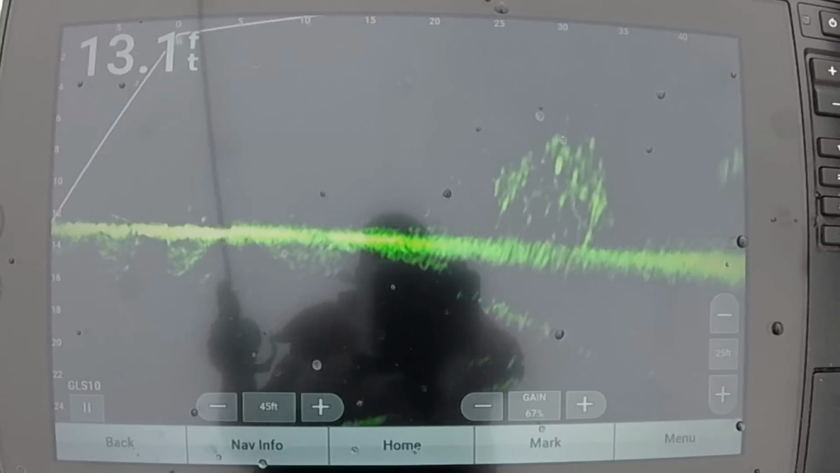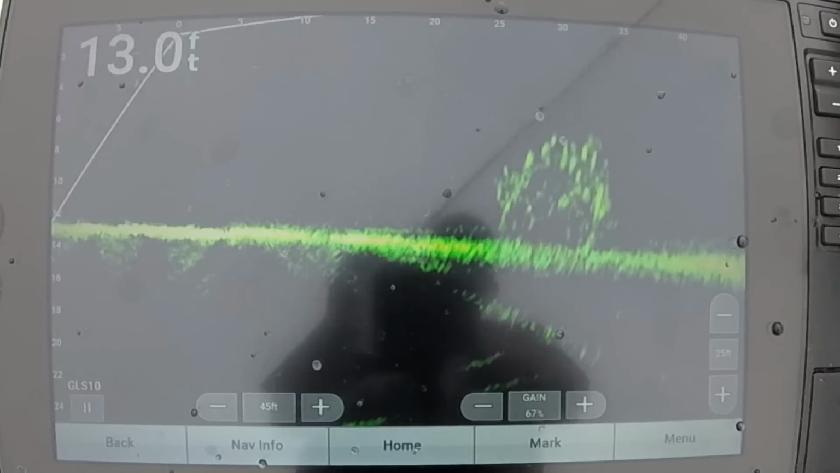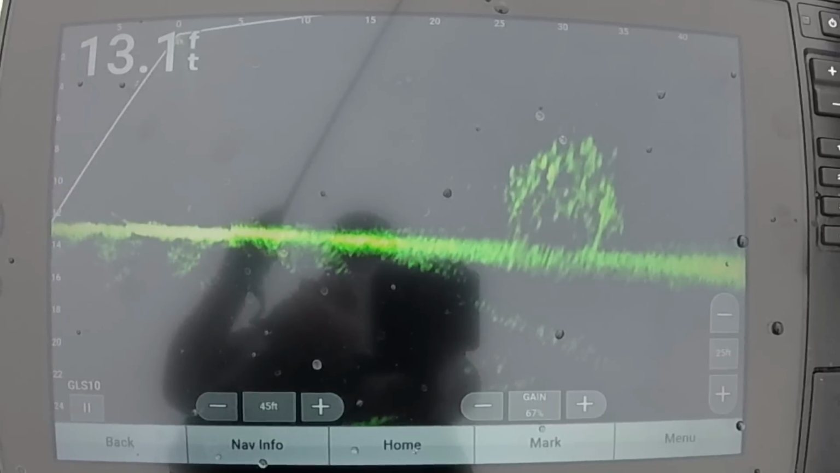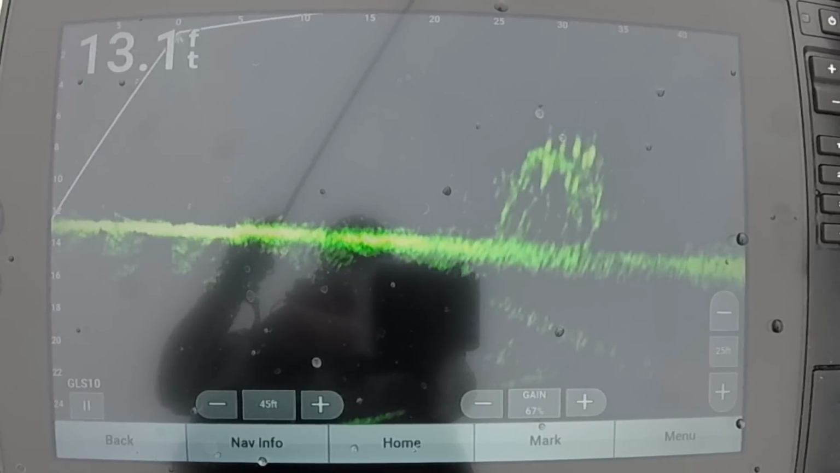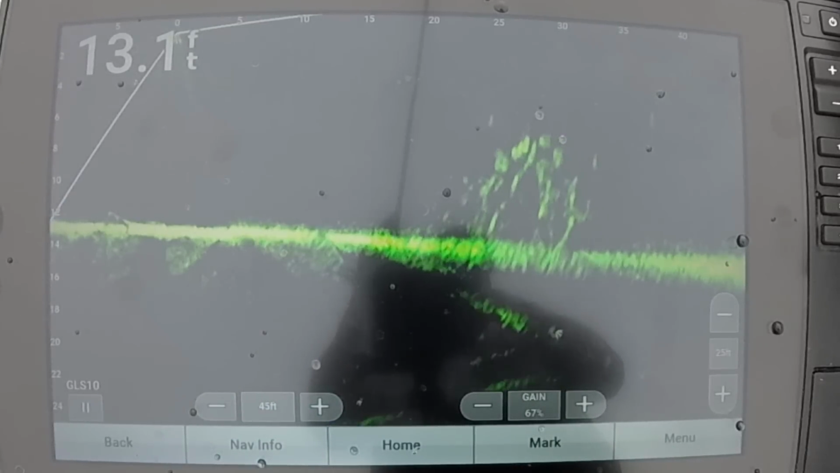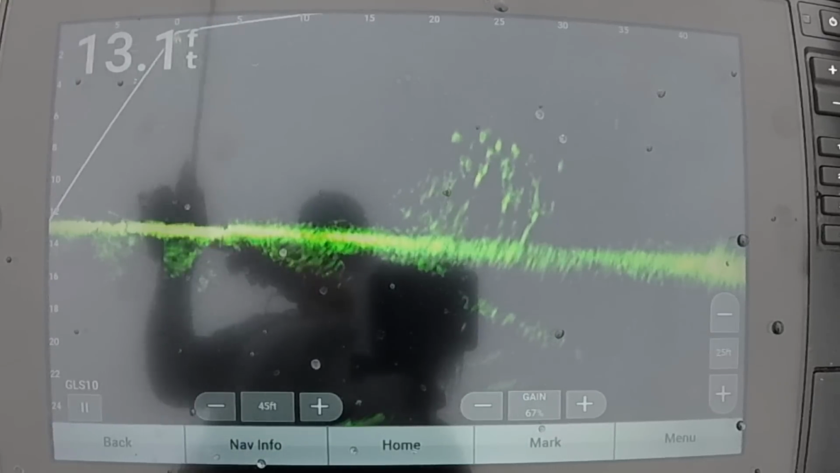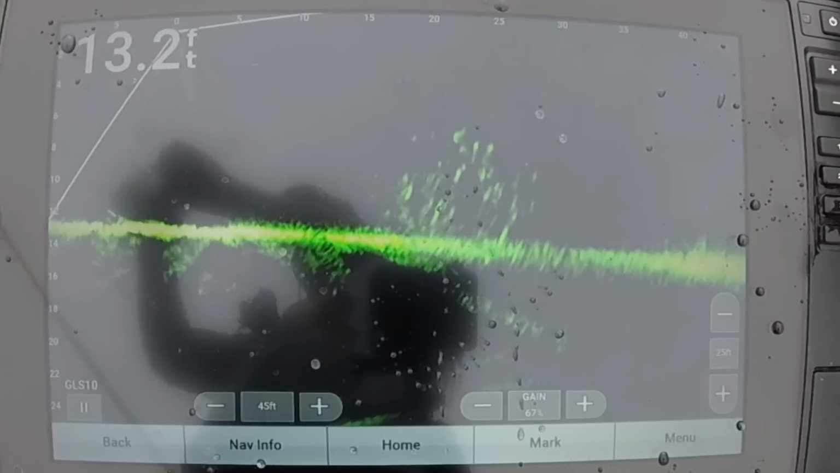Guys, these are the little ones. Got him that time. Oh, these are tiny.